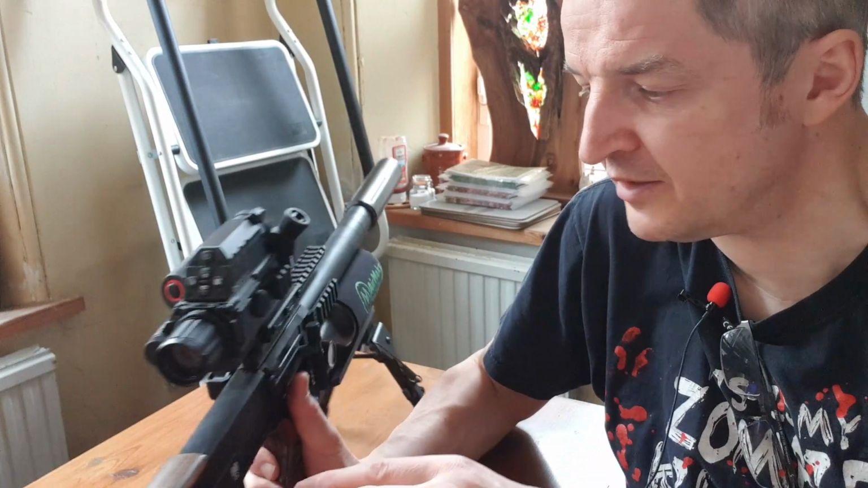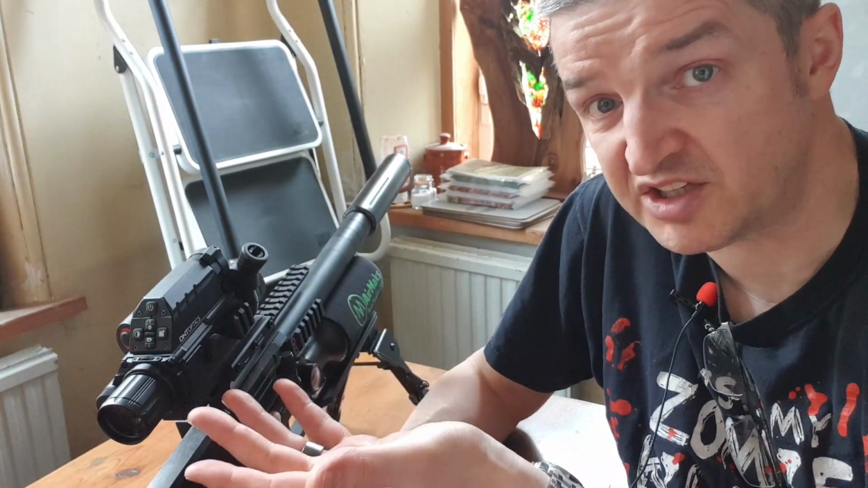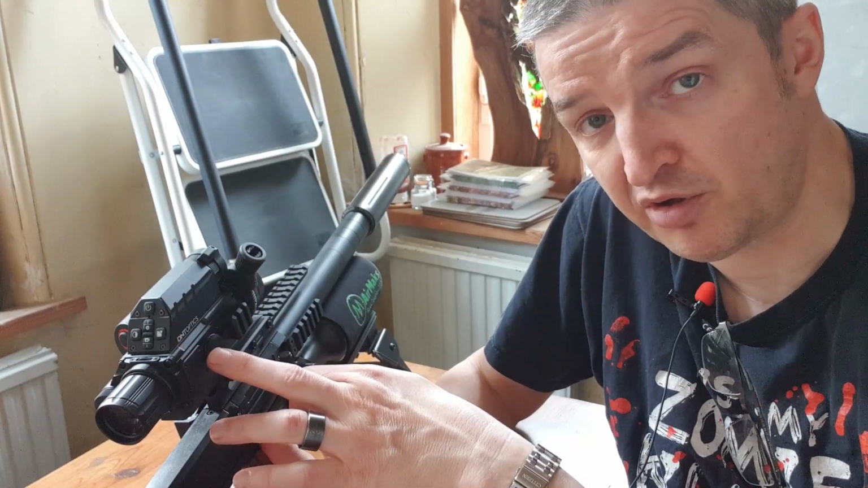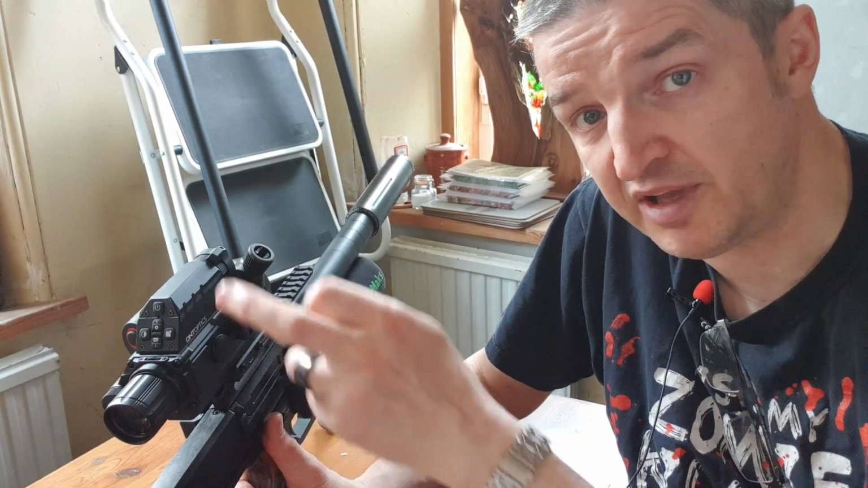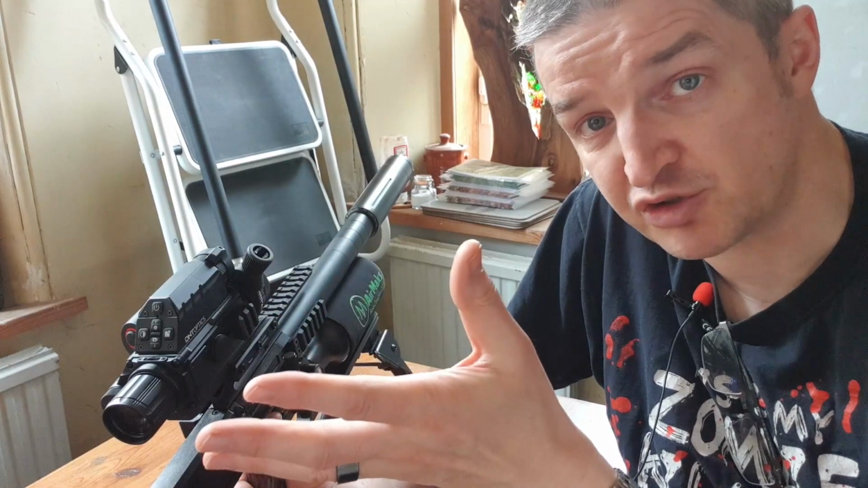Oh, before I forget, we have a rubber port on the right-hand side. It's IP67 rated, so it's water resistant. Peel that open to get a USB-C port. That's not to charge the onboard battery, but purely to download from the scope. So you plug your USB-C cable in, power the scope on, and on your PC, it pops up as a USB drive.